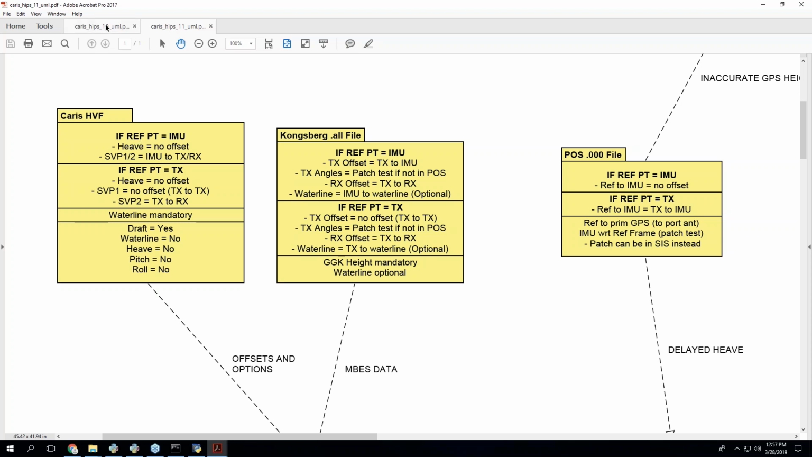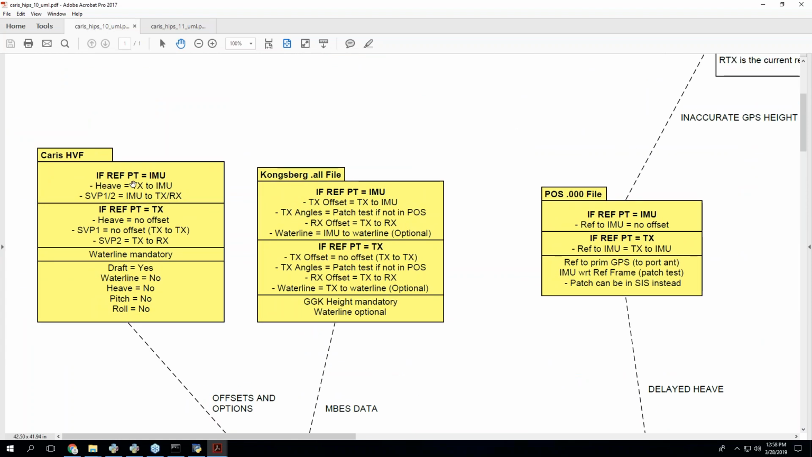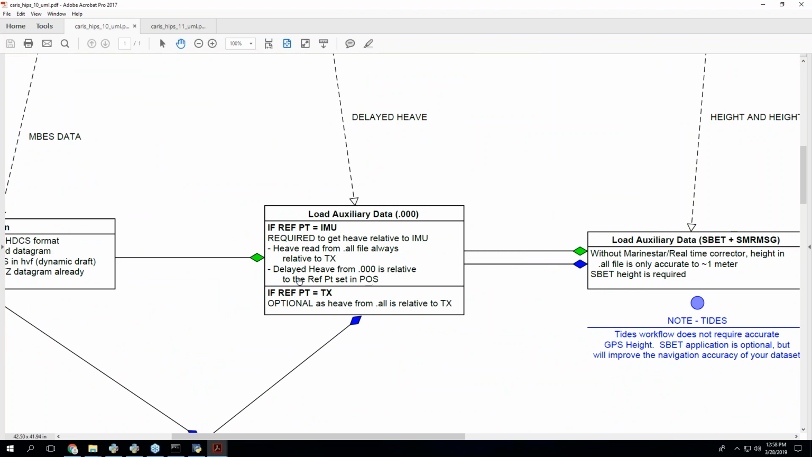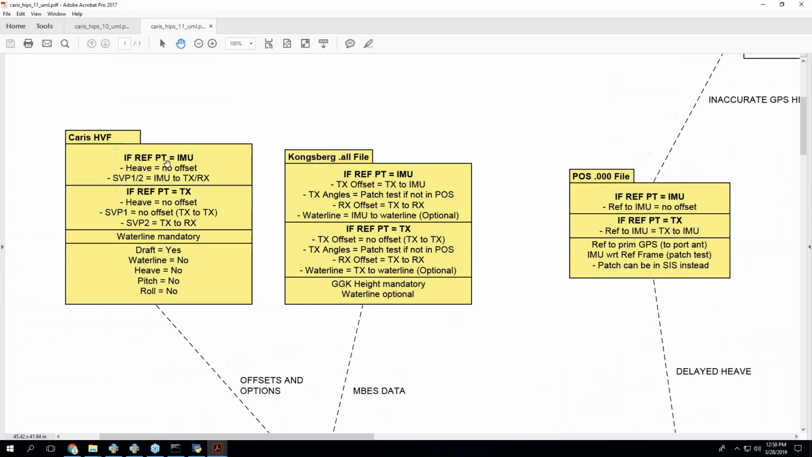So if your reference point is at the IMU, you'll see in CARIS 10, you need to have this reverse lever arm in the heave, because delayed heave is relative to the POS, and the heave in the .all file, the way we do it with a reference point at the IMU, needs to be overridden with delayed heave. So you have to have an inverse lever arm here. Whereas in CARIS 11, they take that into account, so you don't have to have the lever arm. That took some doing.